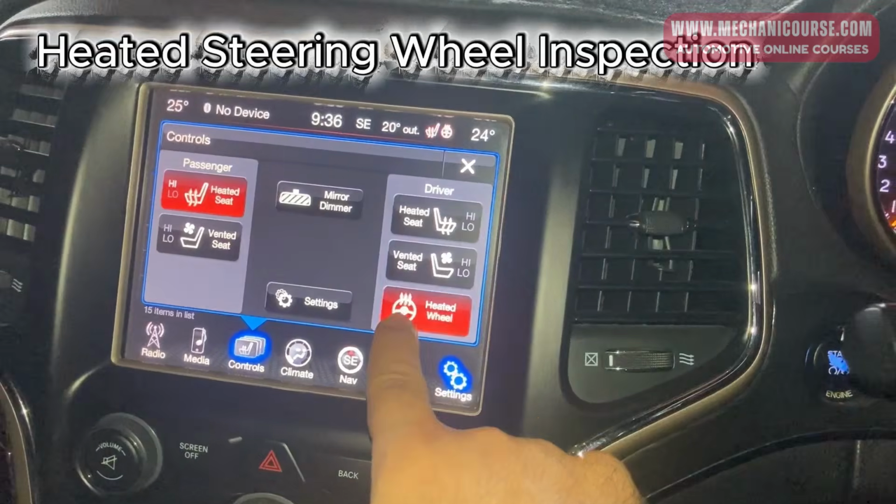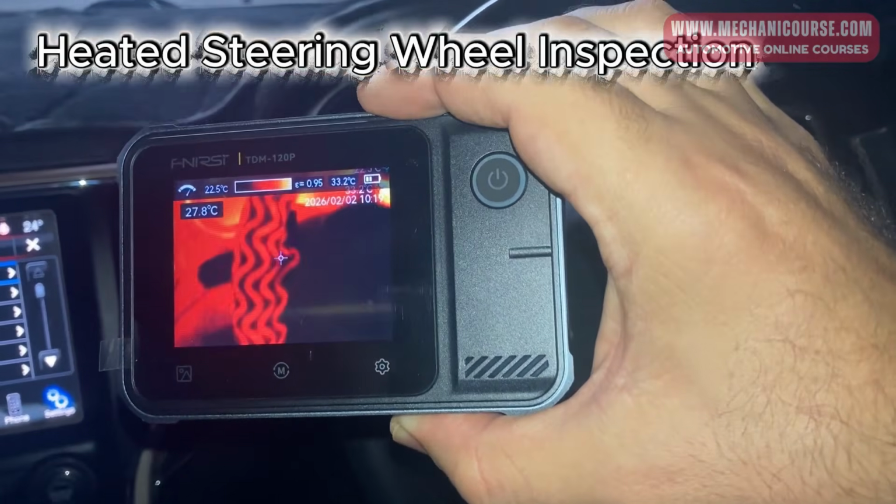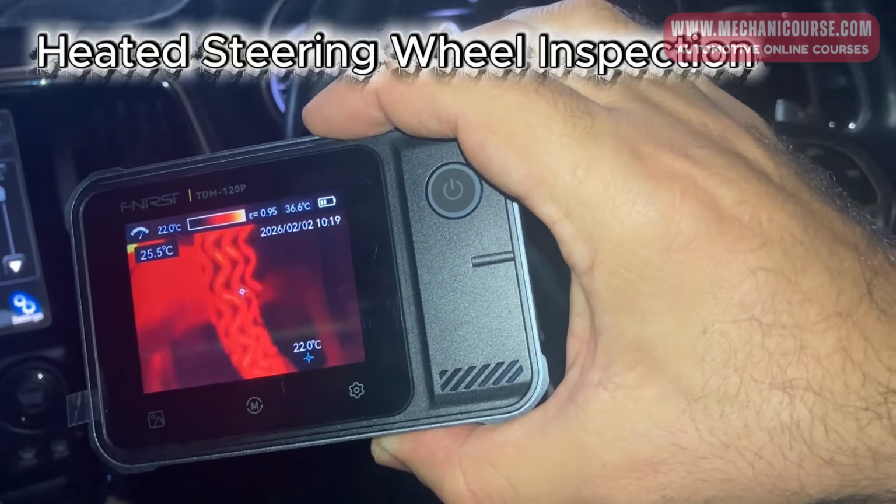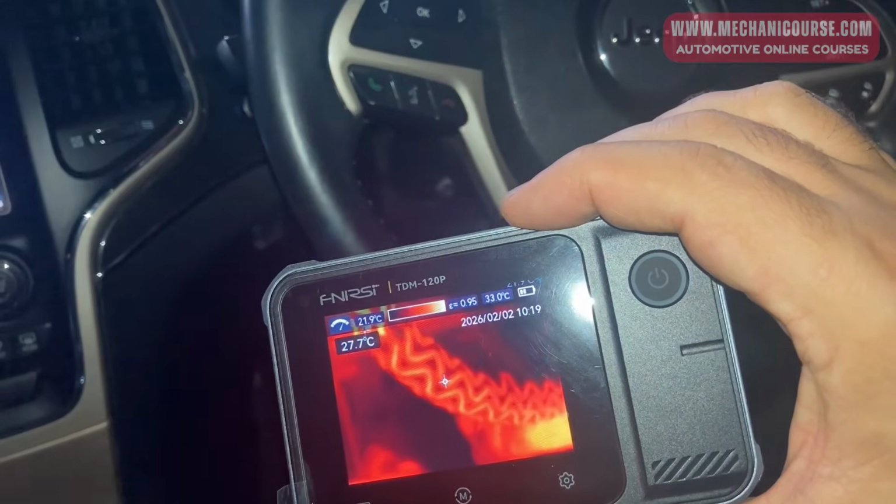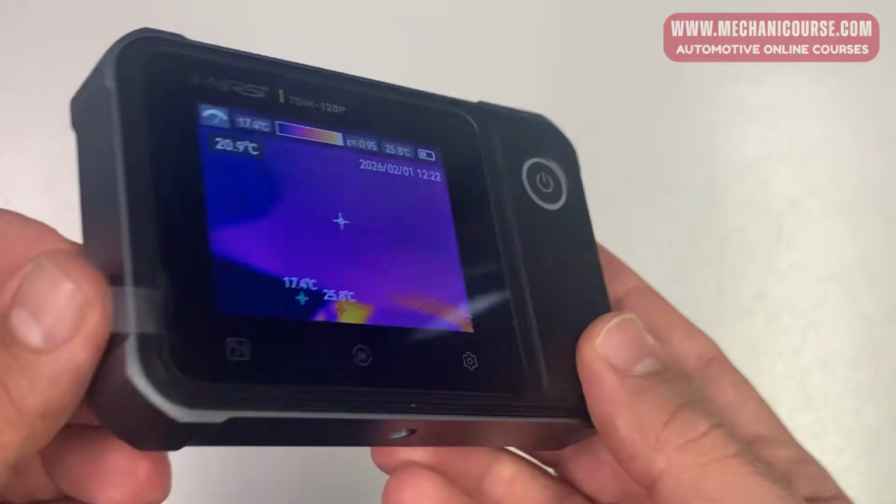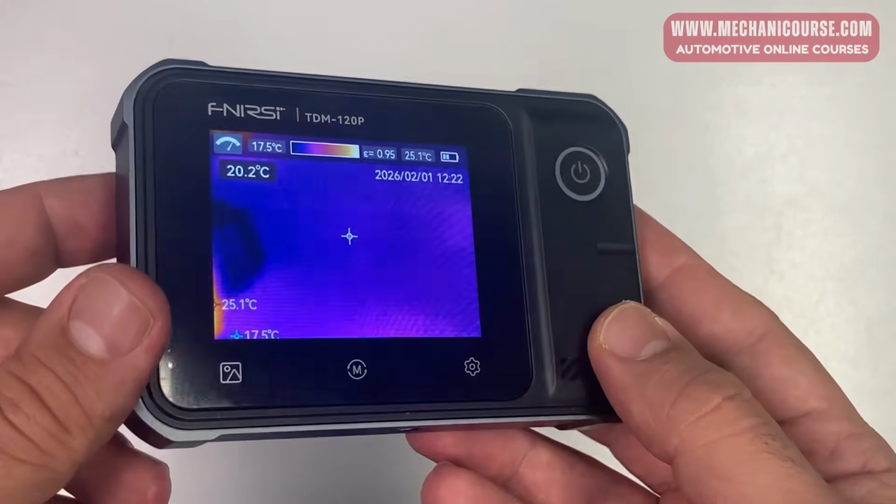As you guys saw, this device is a very useful diagnostic tool for automotive technicians. It won't replace a scan tool, oscilloscope, or multimeter, but it can add another perspective by allowing you to actually see the heat.